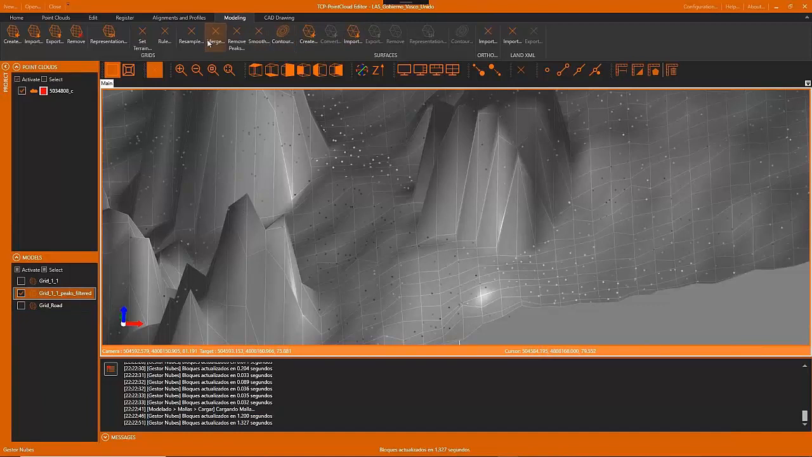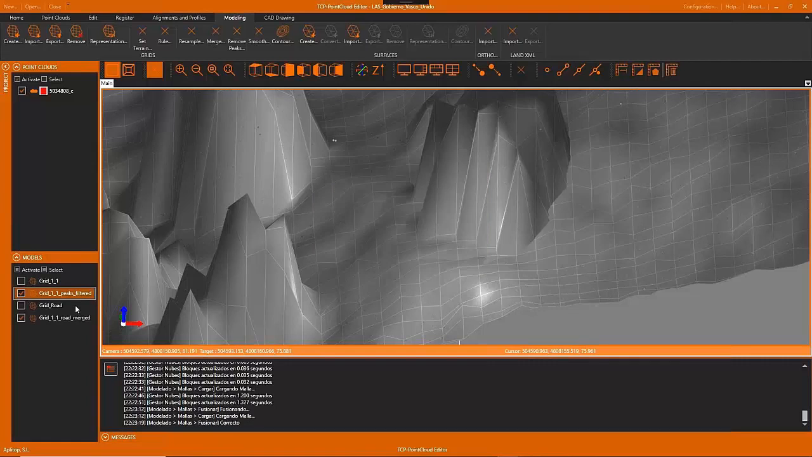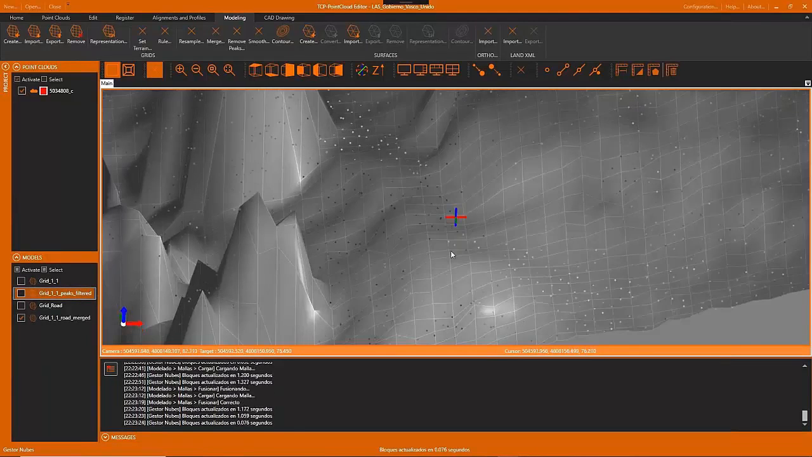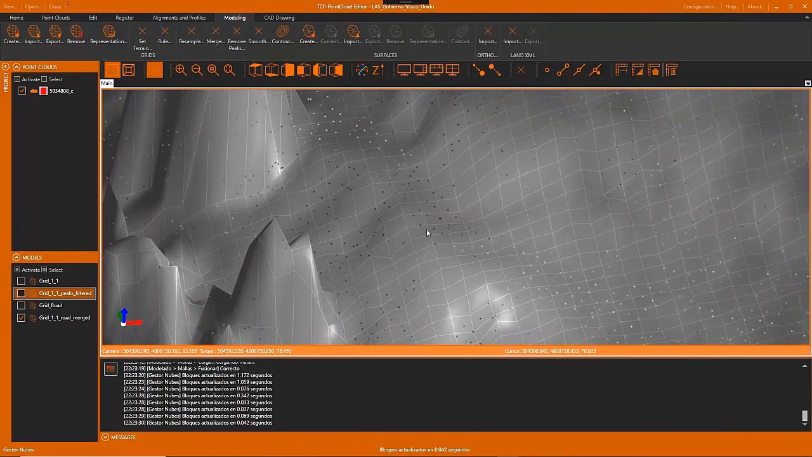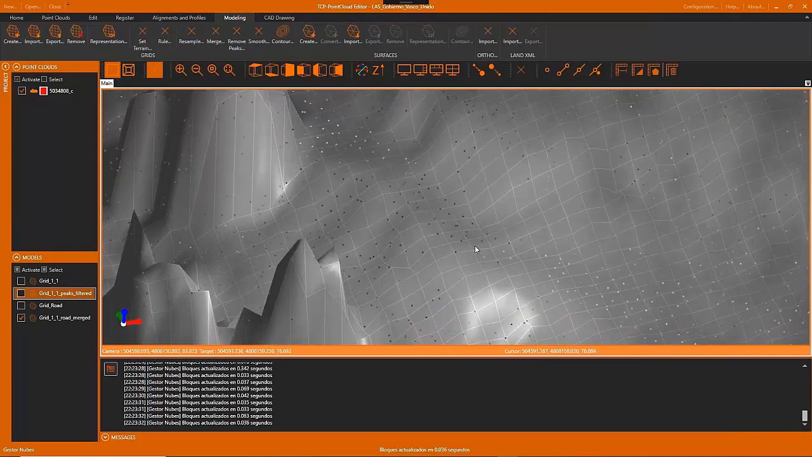Now we can use the merge grids tool, which will replace part of a grid that we had with the grid we have generated with the set terrain tool. Now we can appreciate that the terrain is better and more accurate and close to reality.